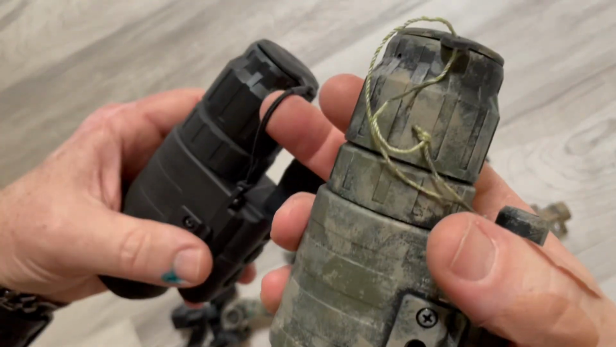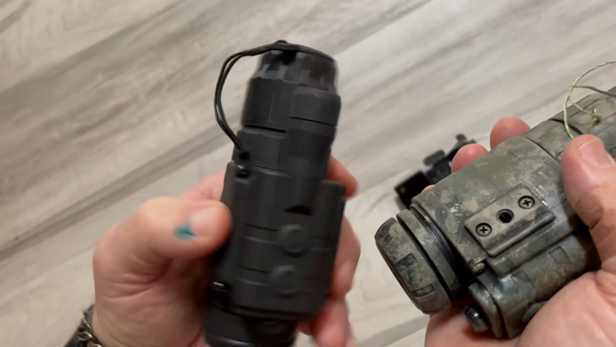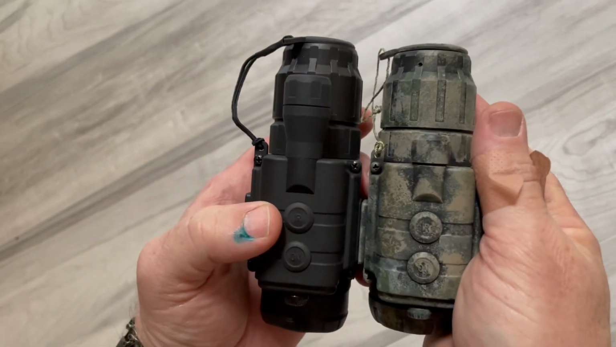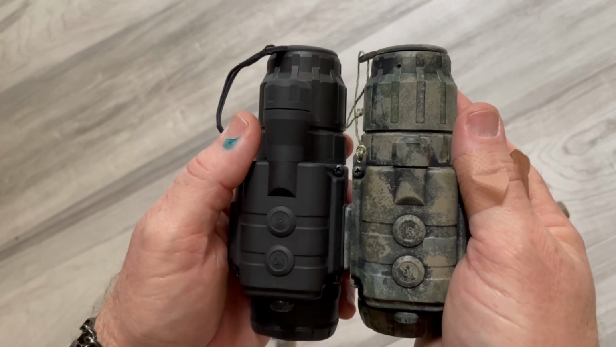This one was nice. It came with this nice, already made one. So they tried to do some nice things on this. However, look at the illuminators. They're different. So this one goes way out here. Don't know why.